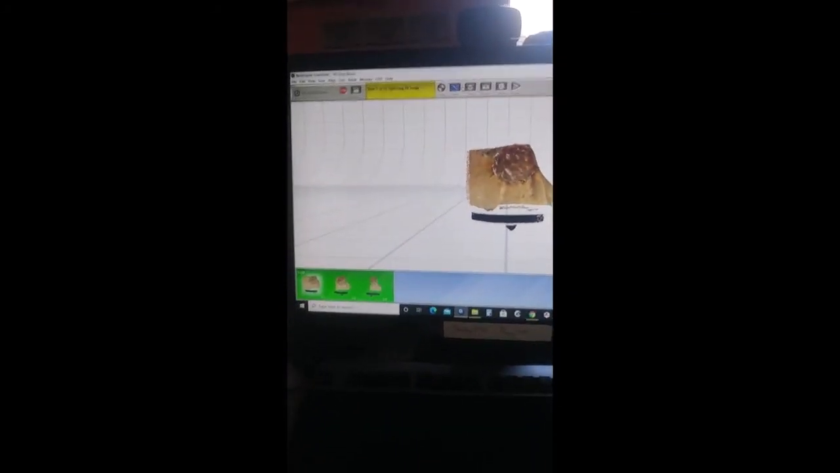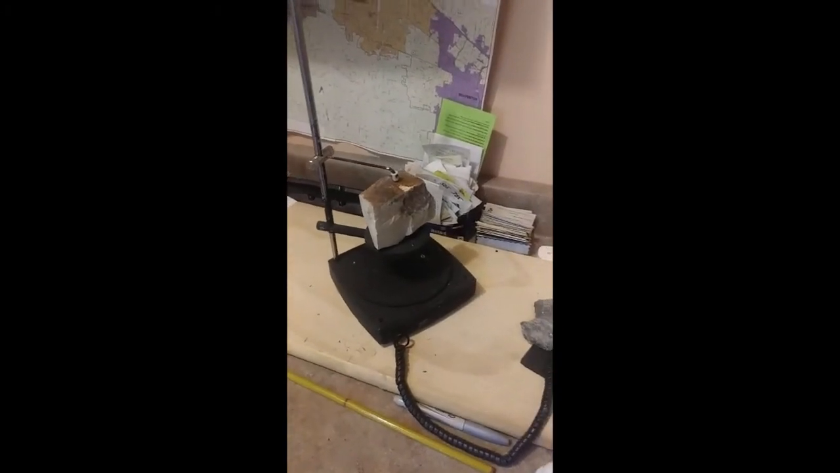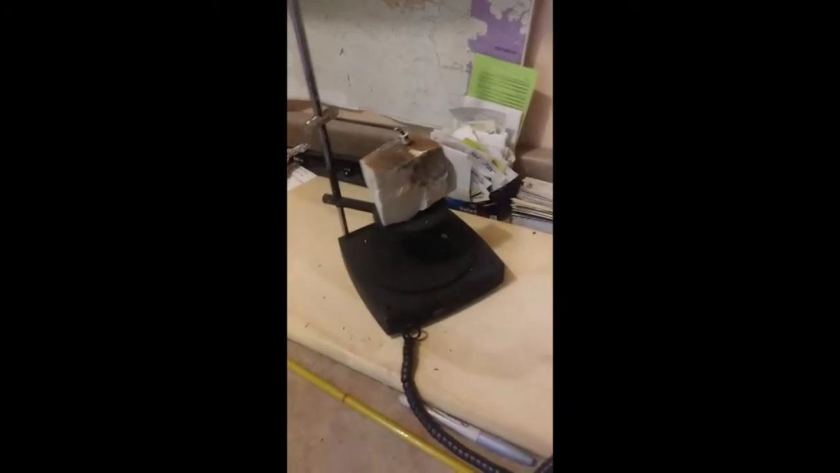I'm still on macro, which means I'm still close to it. Neutral color. I leave the holes all filled with the baby powder, and we'll go for it. So I'll put it on pause again, and we'll see how this scan comes out. Okay, so now we've scanned the whole object at a low resolution.